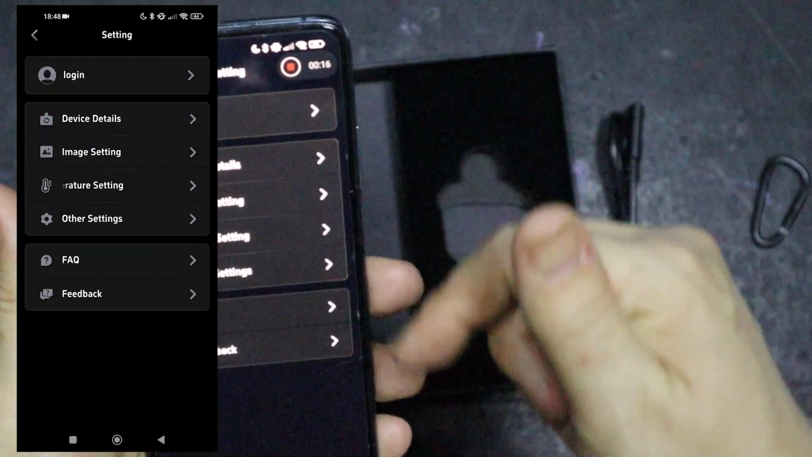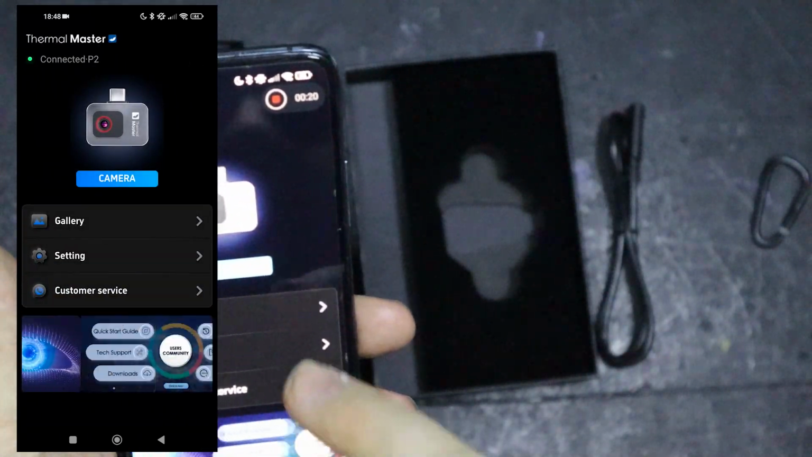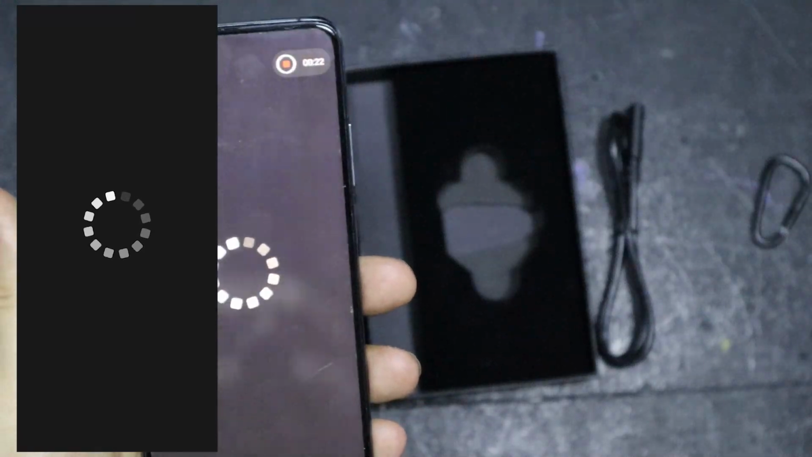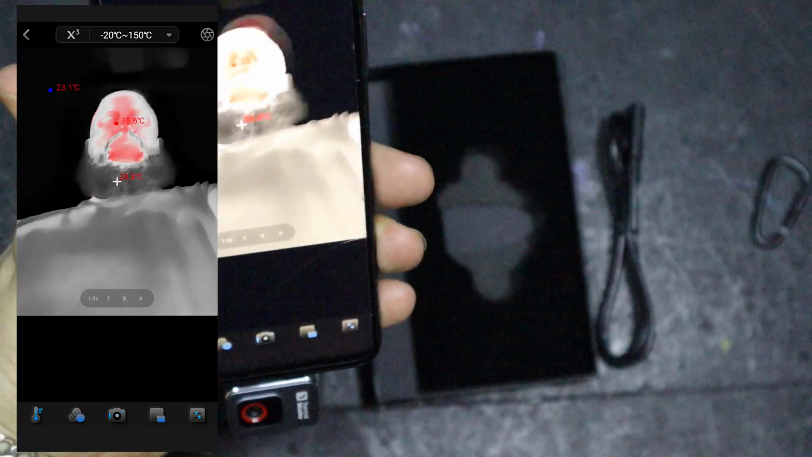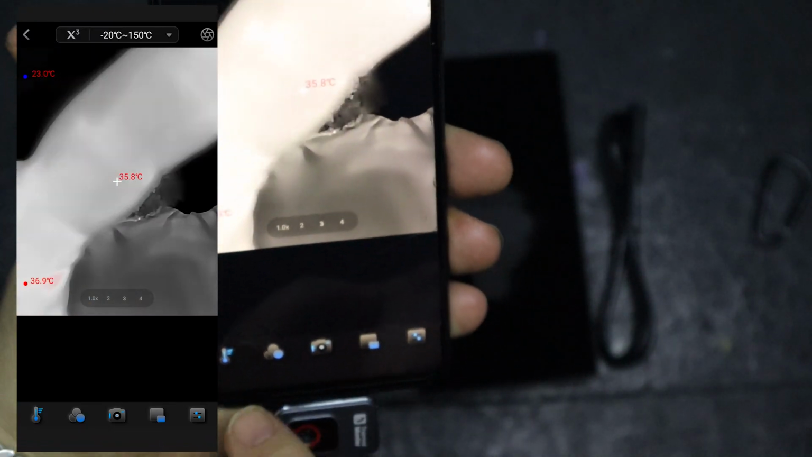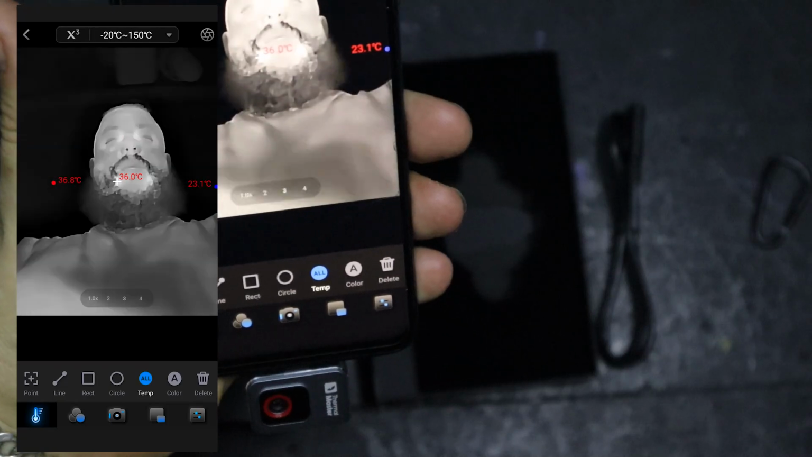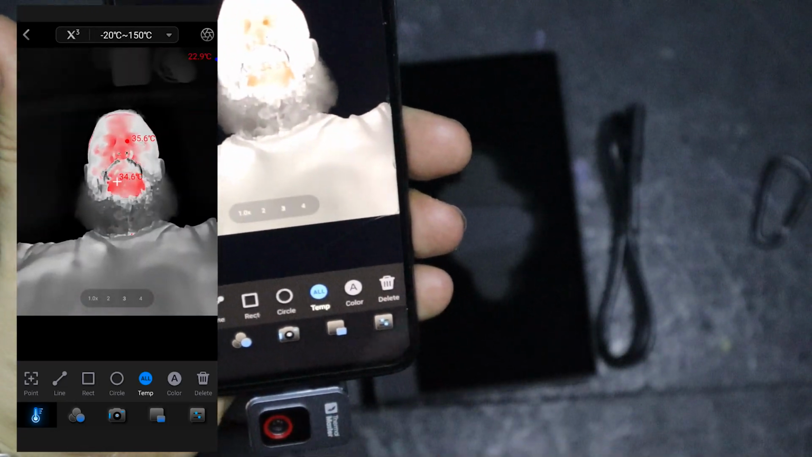Settings, this is where we can change all the different bits and bobs, and we'll go into that in a second. And then customer service. But if we click on camera, I'm going to face it towards me. And look how hot I am, you know what I'm saying? Okay, so if we press the bottom left button, we now have different temperature controls and different, we can change